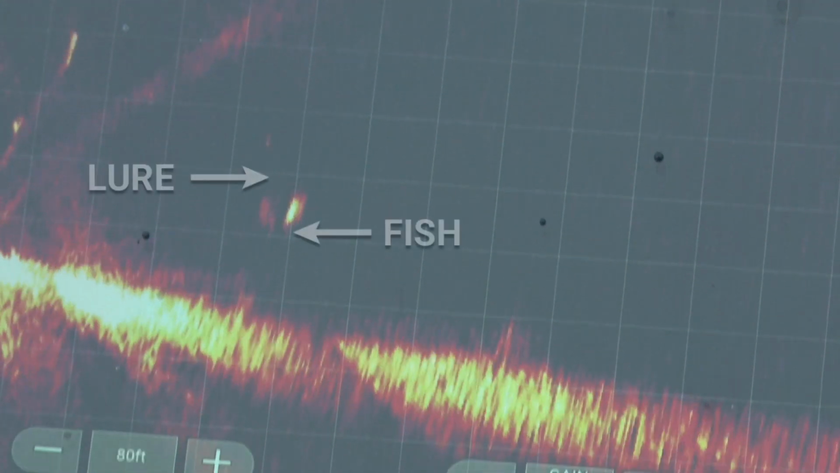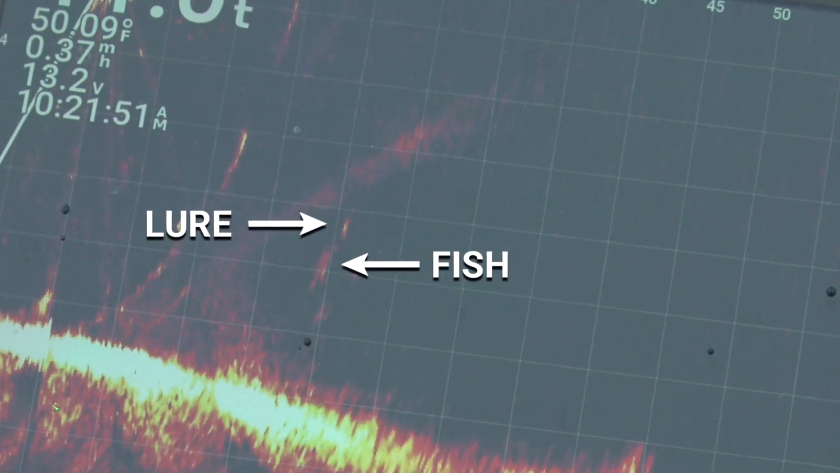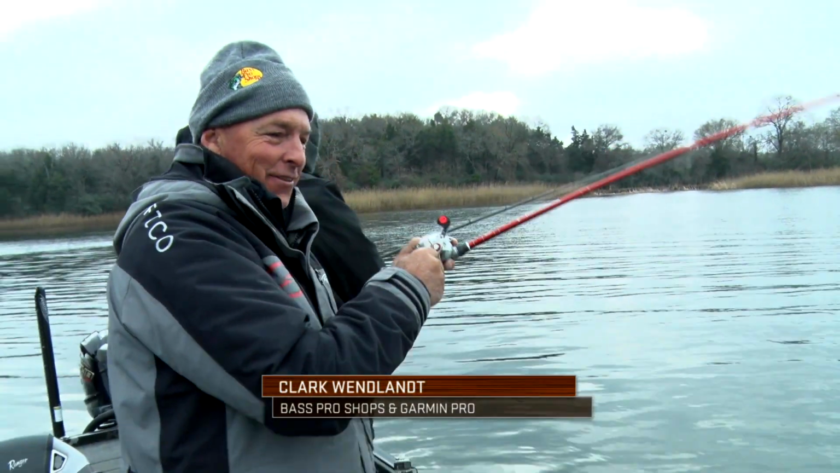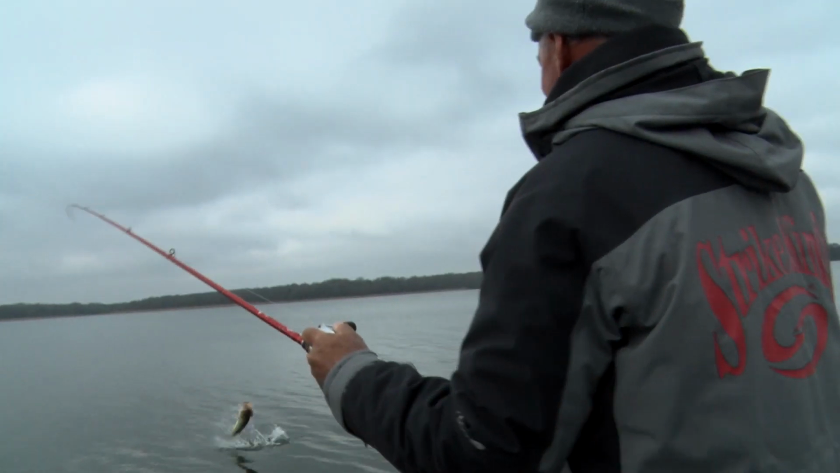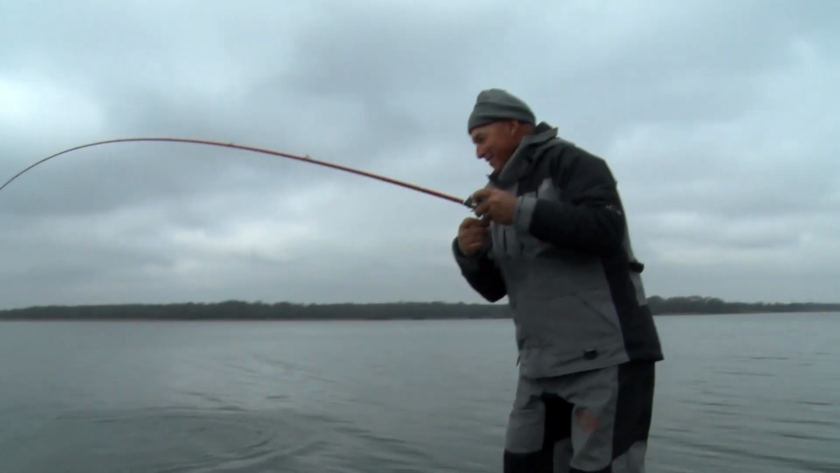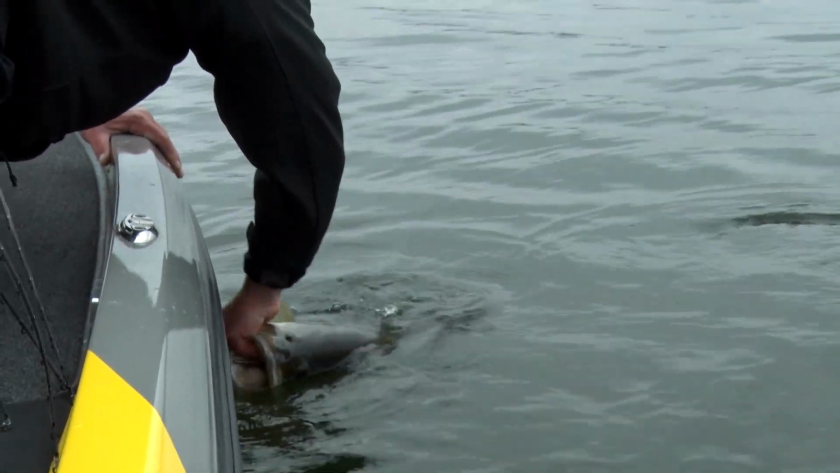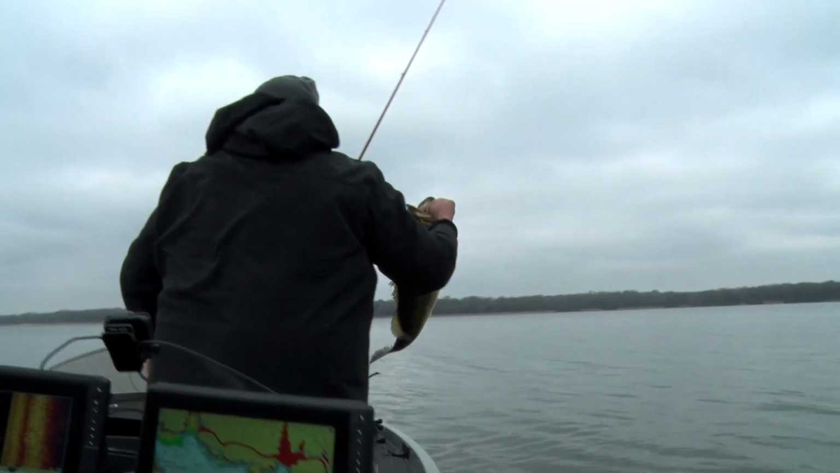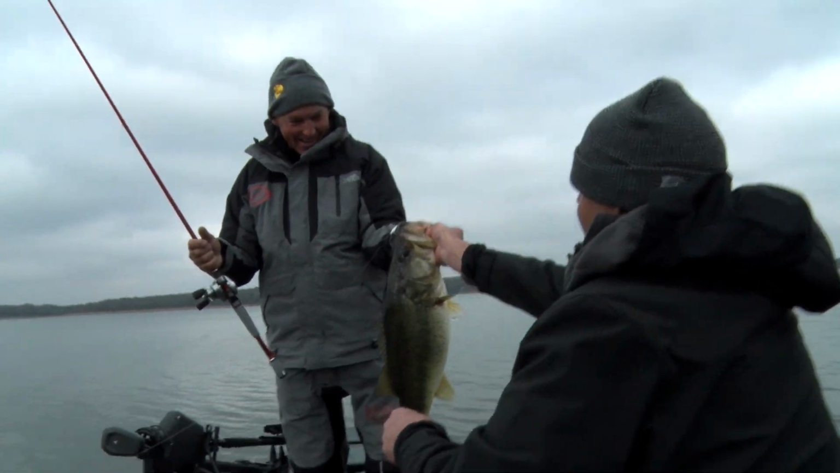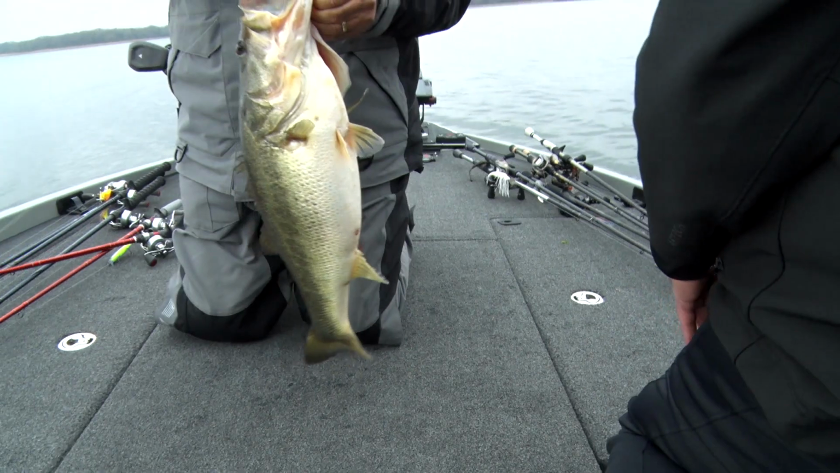This feels right. Got him. I was just sitting there watching him. This feels big. He's out. And, oh, yeah. It's pretty big. Yeah, I mean, that was amazing. Woo-hoo, that's a nice one, isn't it? Way to go, Clark. Way to go. Oh, that's a big fish. That's a big one. That's a monster.